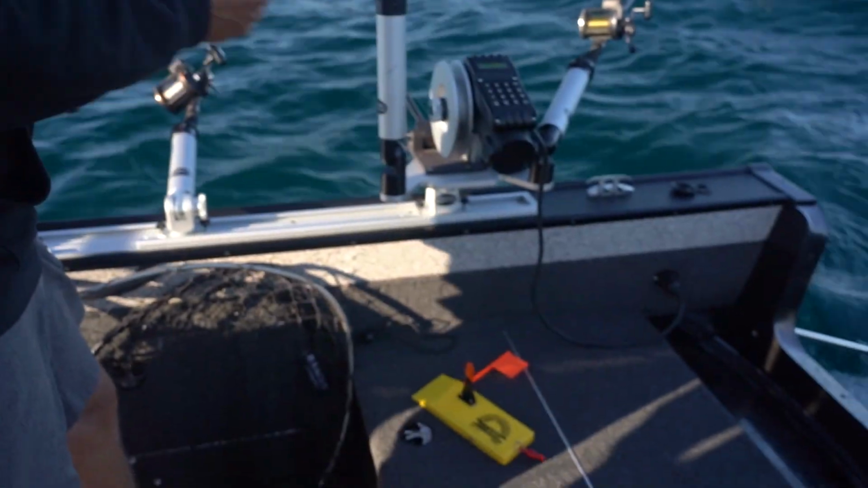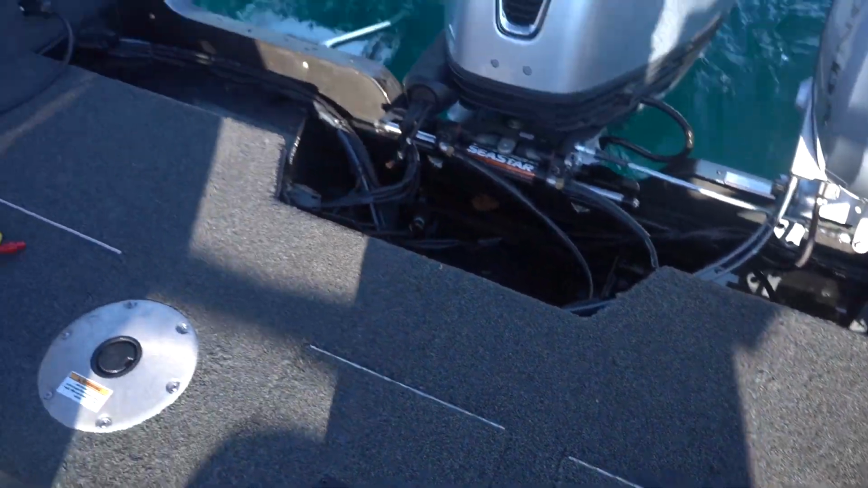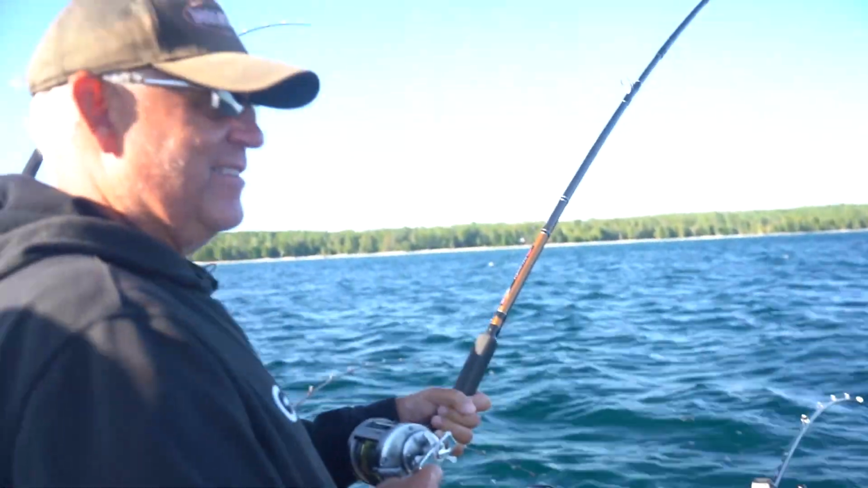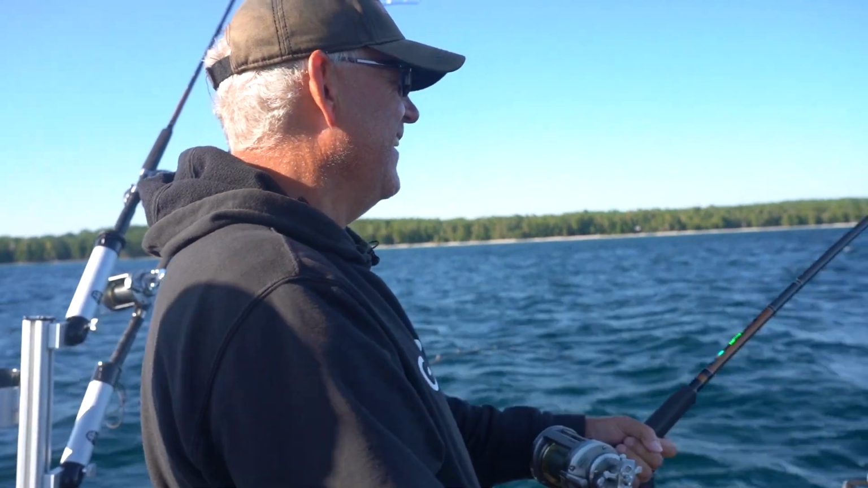my little Kodiak, and got a great back deck, got an awesome live well for the fish, got a little swim platform for when it's so hot out that you just want to dive in the lake and you end up doing it. Don't do it with your mic. I've done that.